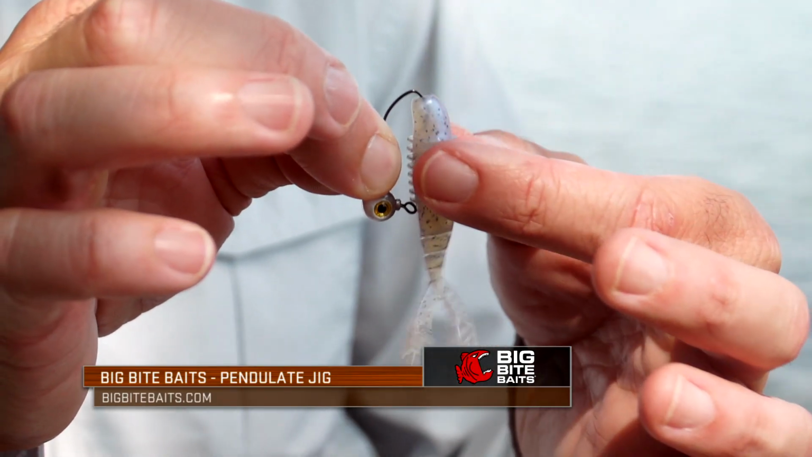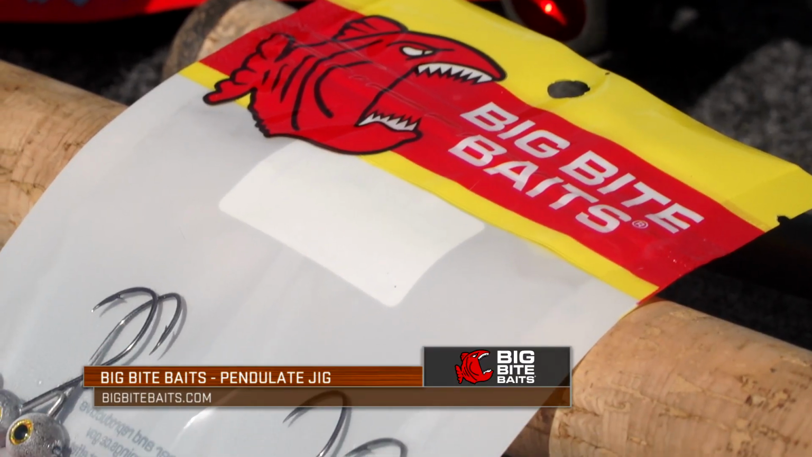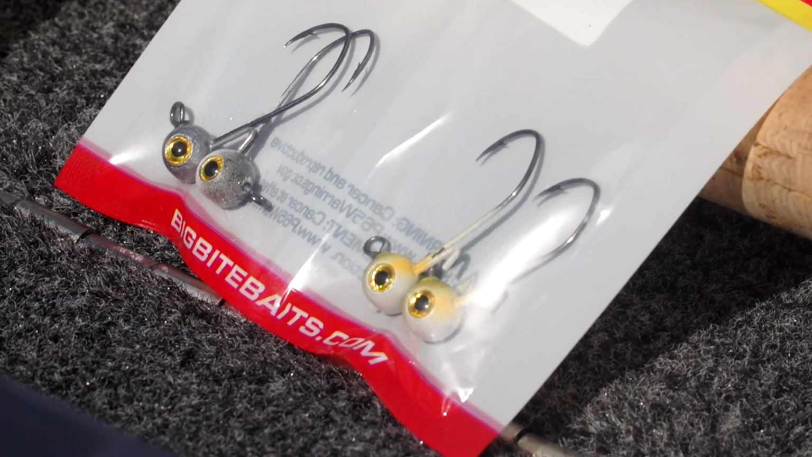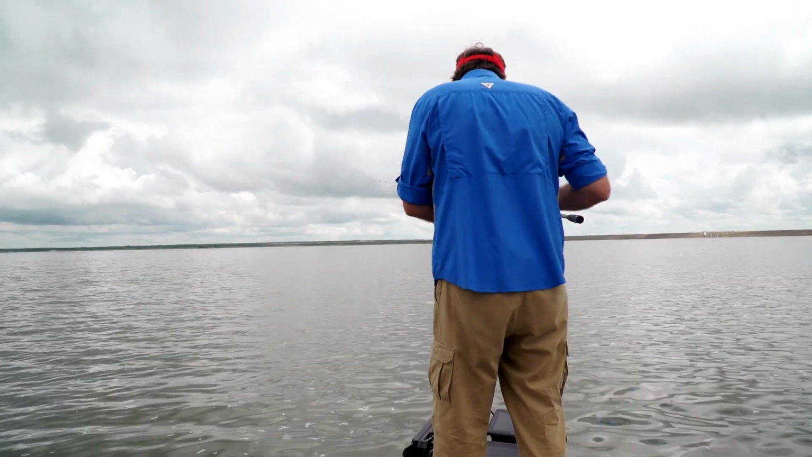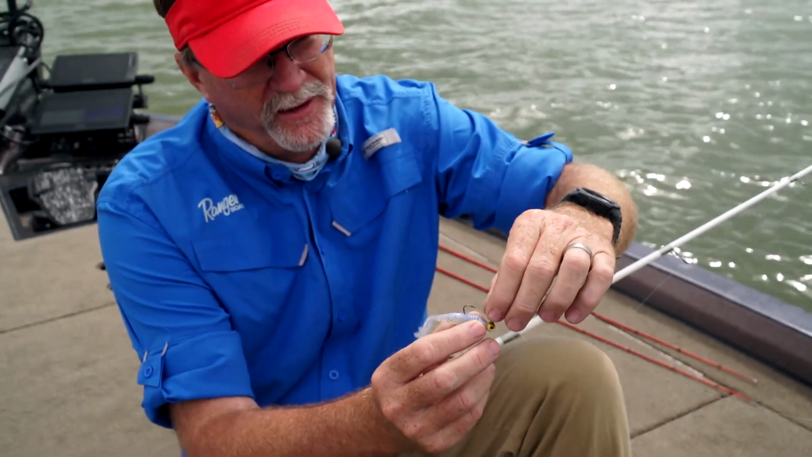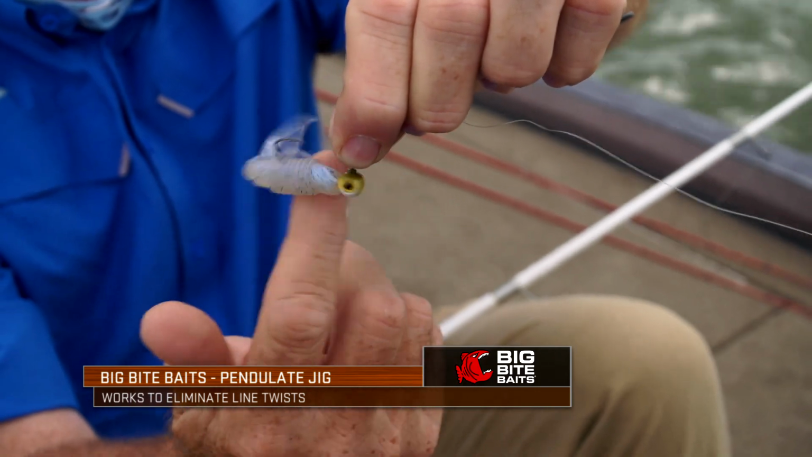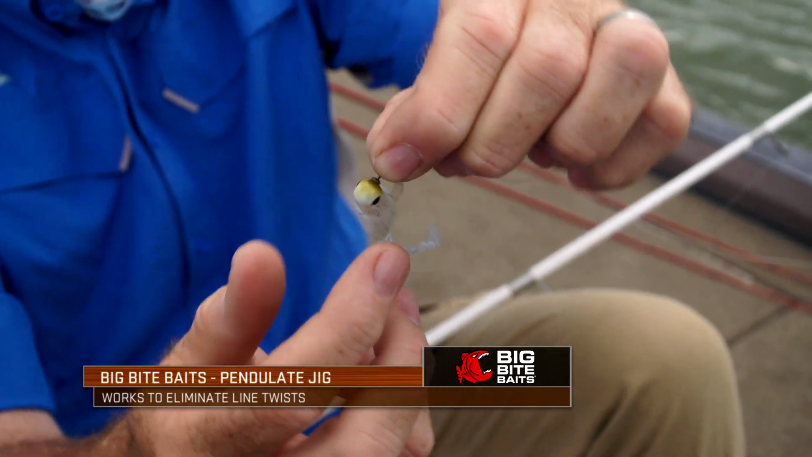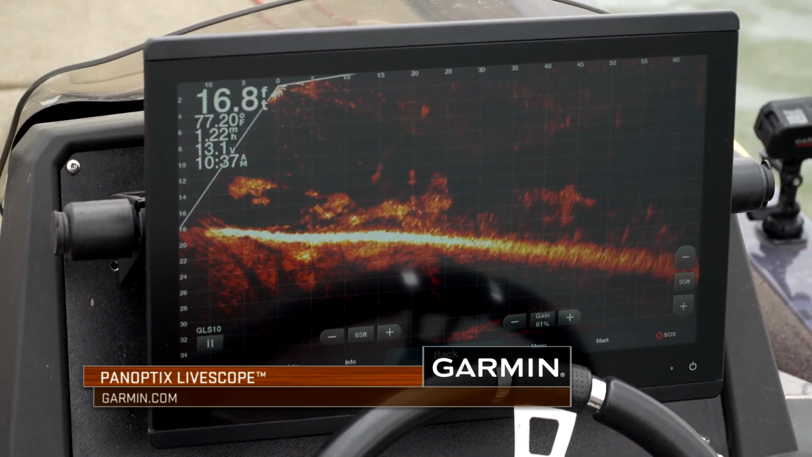You can rig this jig head with a lot of different sizes of baits. It comes in 4 different sizes of heads, and it's going to give you the ability to finesse fish vertically or in a casting situation. One of the things I really like about it is the way that the head will spin right like this to eliminate line twist and allow you to use it a lot in those forward-looking sonar type applications.